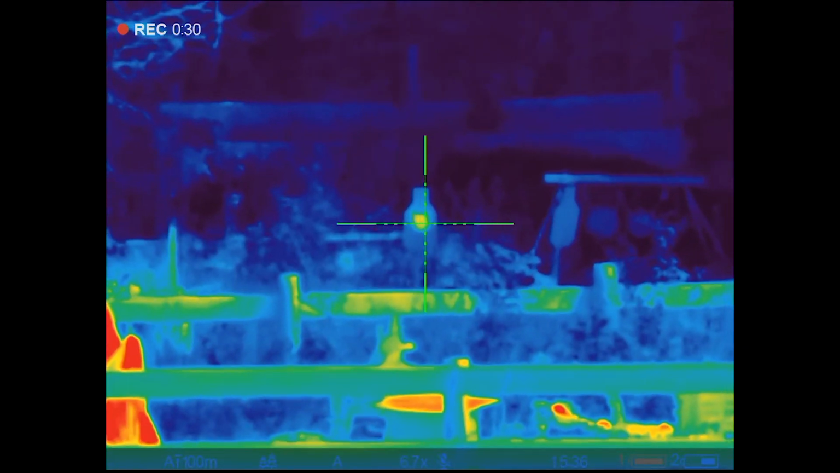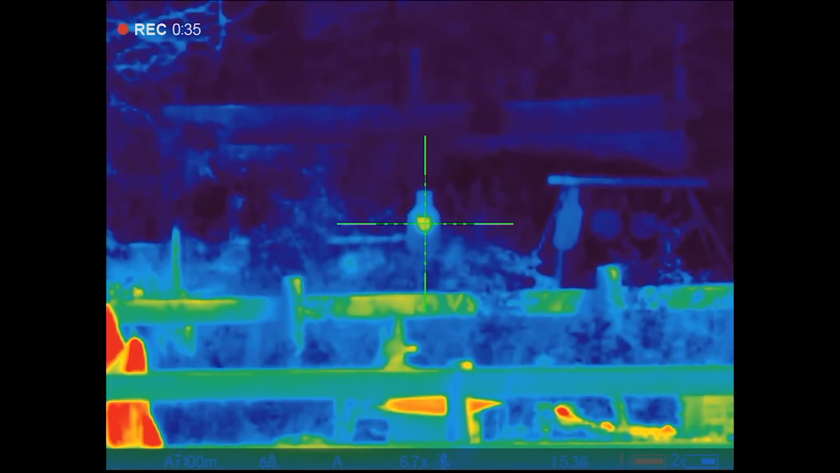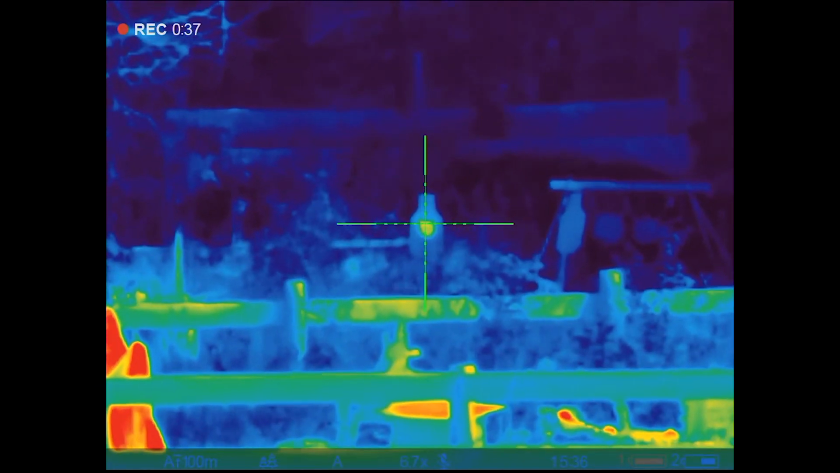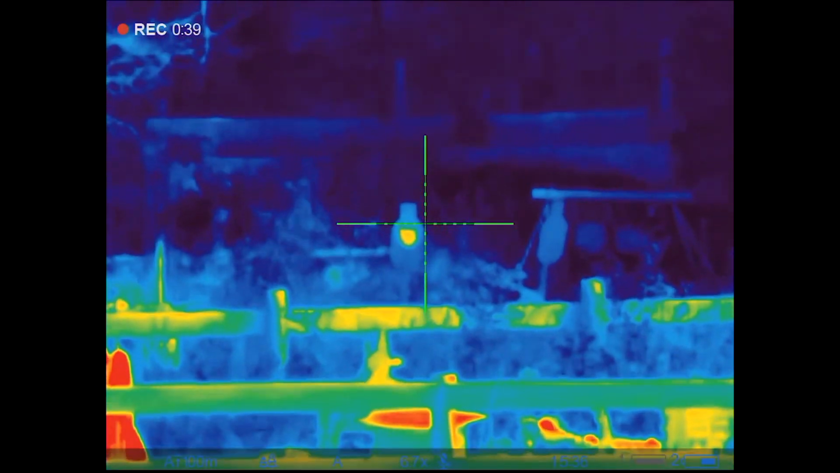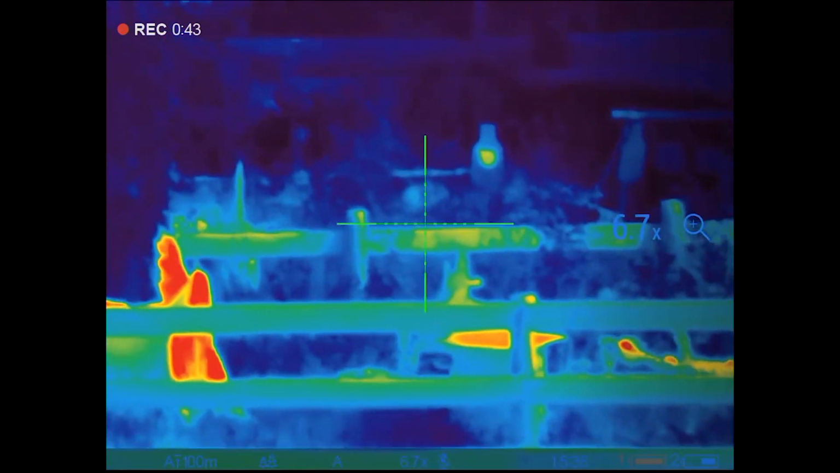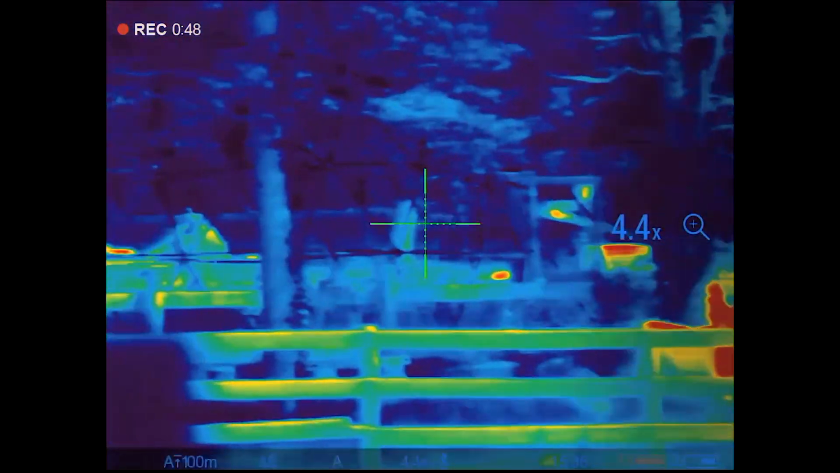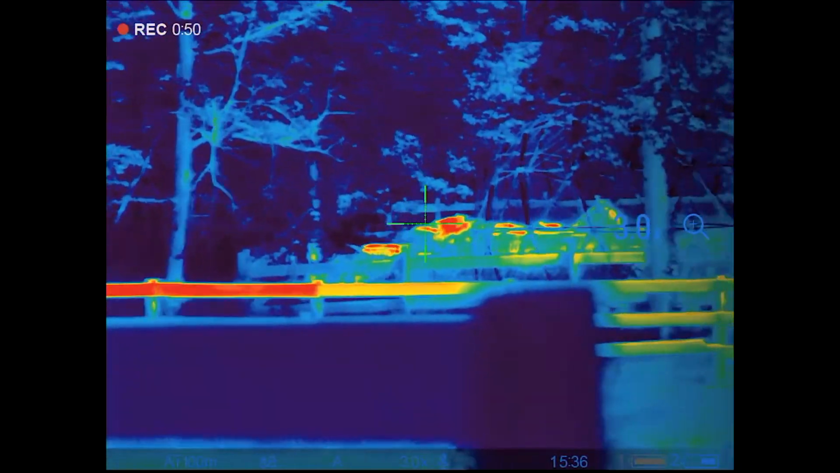1, and 2, and going up on 3. You can kind of see that hot plate starting to get a little cooler, right? After, it's been, I don't know, 5 to 8 minutes since I hit it with a torch. Well, I can tell it's starting to get a little cooler, a little less red, a little bit more orange or yellow. Anyway, pan around a little bit just to kind of show you what it looks like.